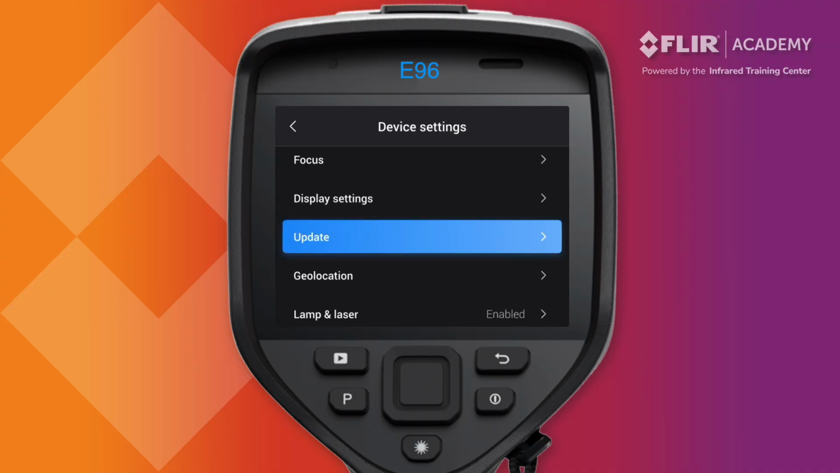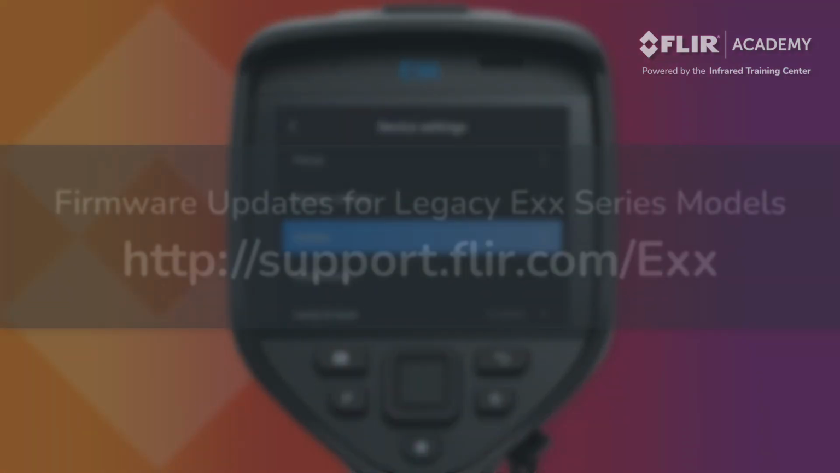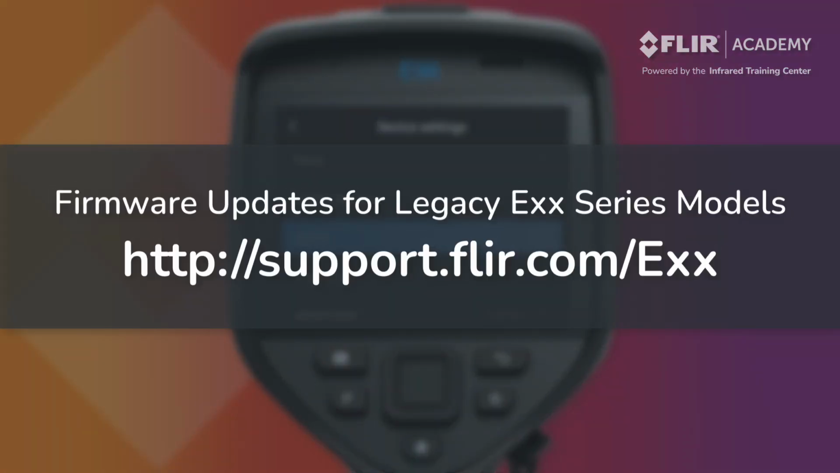Finally, if you have a legacy EXX thermal imager such as the E95, 85, or 75 model, please visit the FLIR support website at support.flir.com/EXX. It's here that you can find instructions on how to install the latest firmware for these cameras.